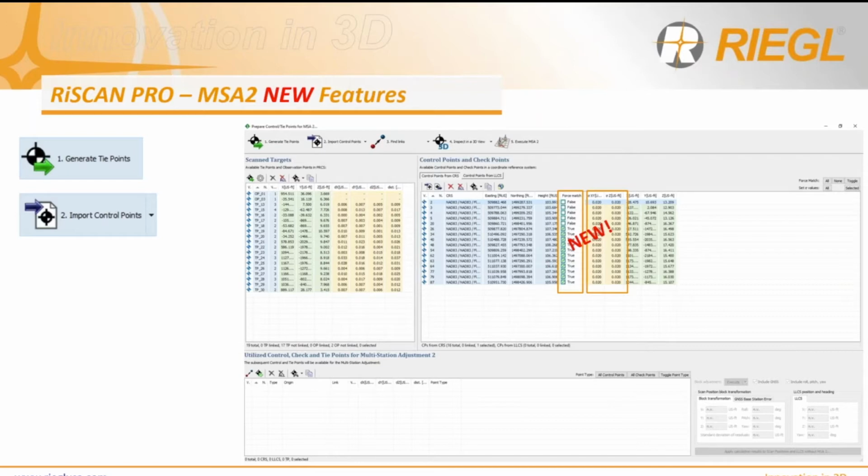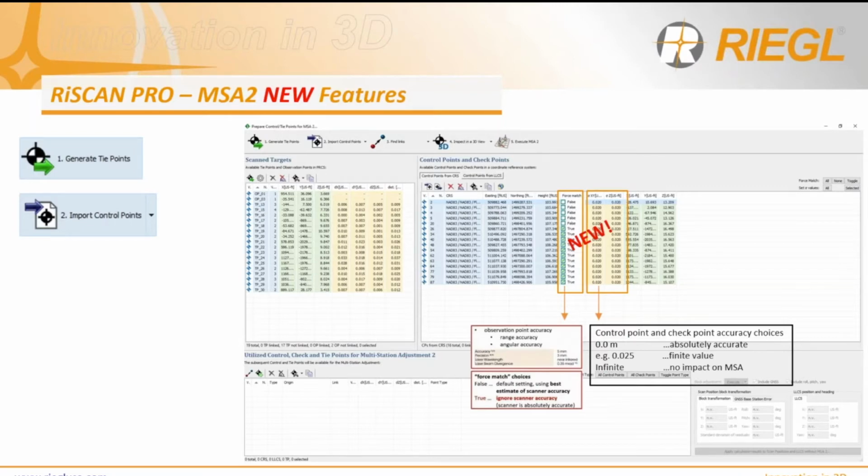You can select them to be false or true, and the difference is that when you select true, you're ignoring the scanner's absolute accuracy and precision.